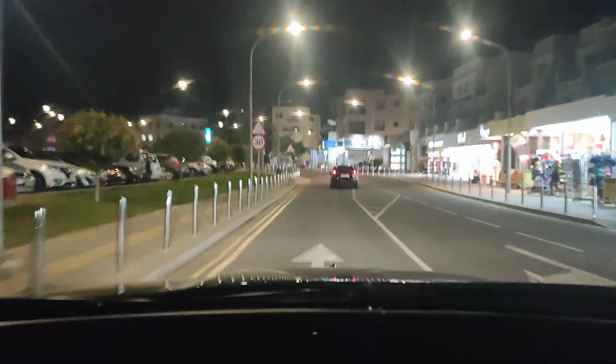Anyway, what was I saying before I was overtaken and almost involved in a head-on collision? Ah yes, about that €5 that you save in the archaeological site.